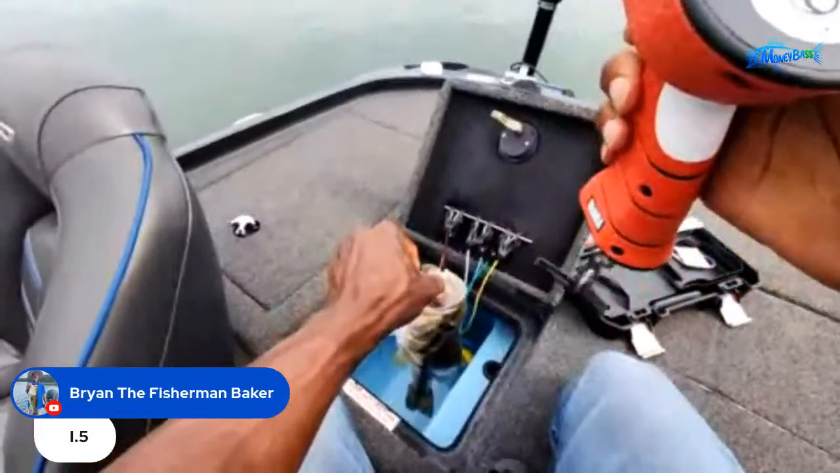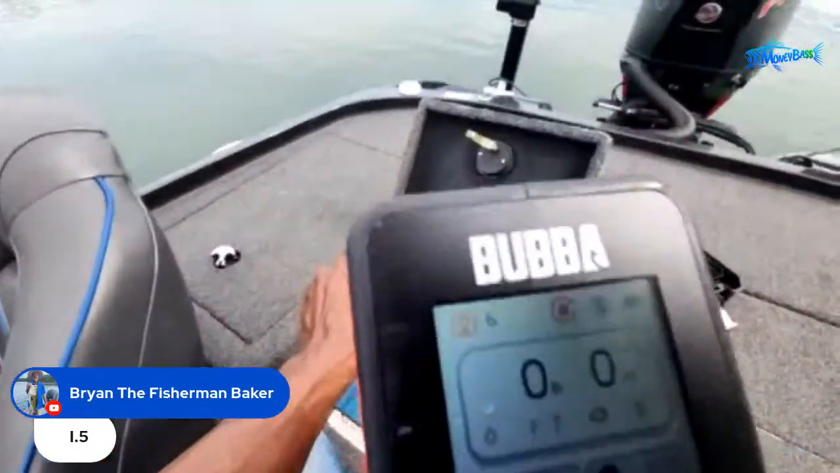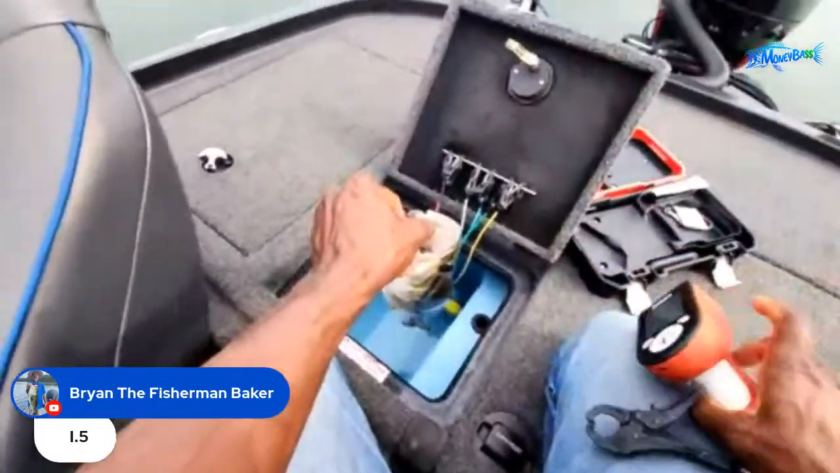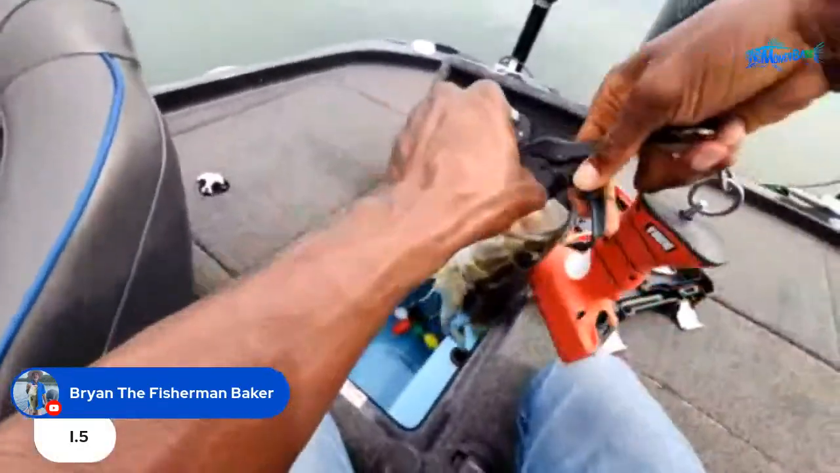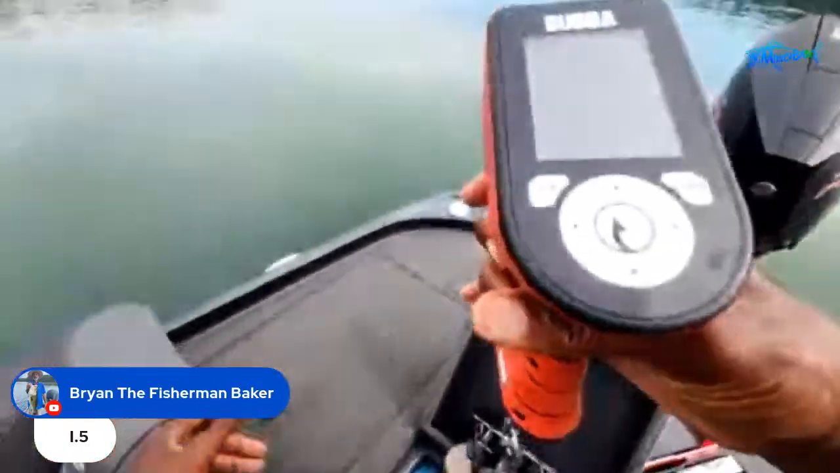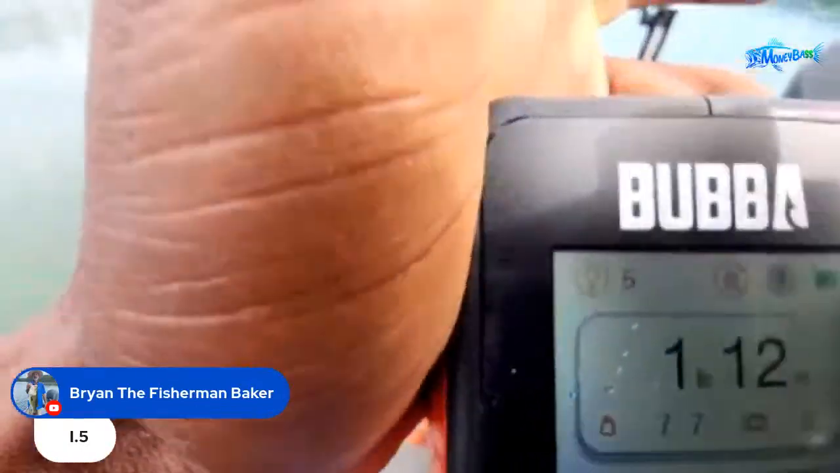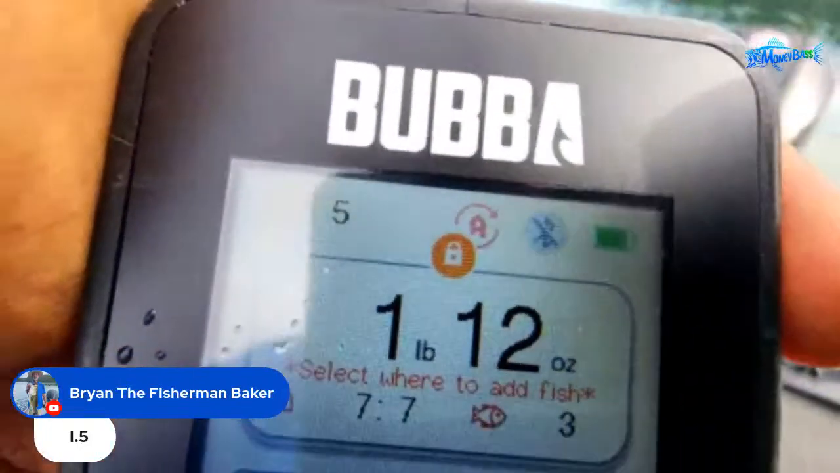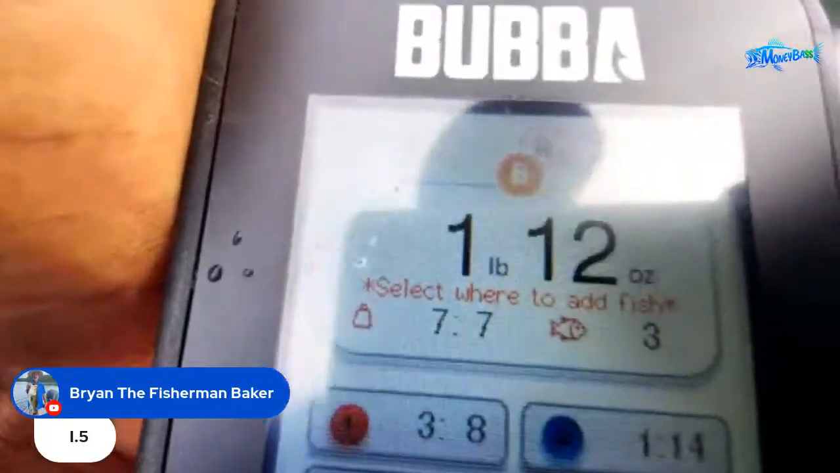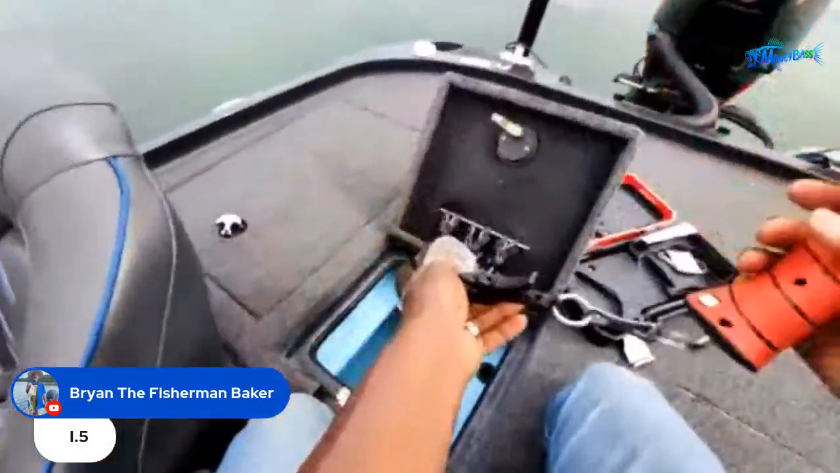All right, so let me just zero this in again real quick, guys. Show you that it's zeroed. And this is pretty much how we do it on the live challenges too, guys. All right, so I have it zeroed. Let's pop the fish on here and let's see who got the best weight. Who got the weight right? Let's see if I can put it on here so you guys can see it when it locks in. 1 pound, 12 ounces. So just a little under 2 pounds, guys.